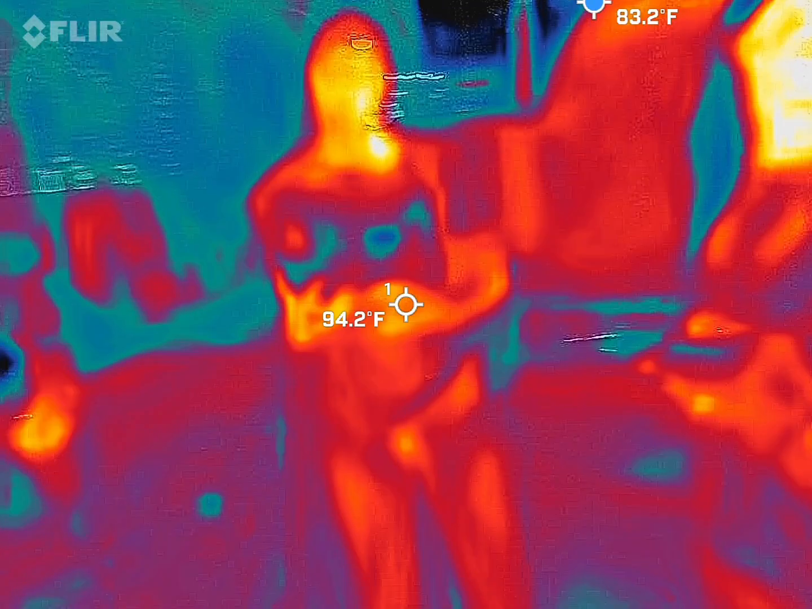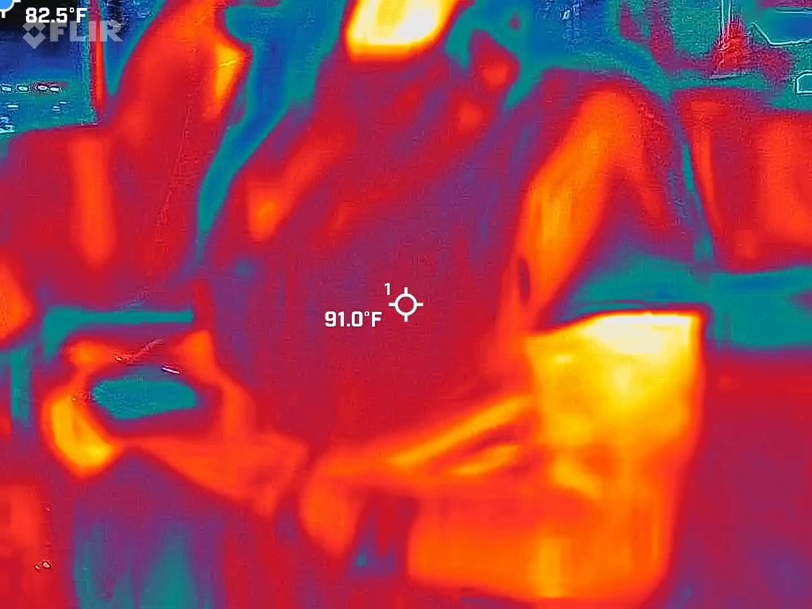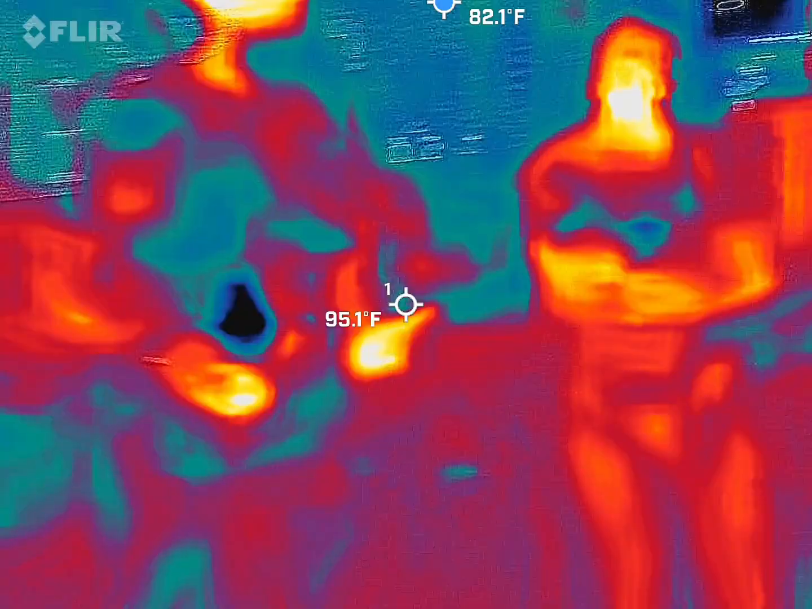So, welcome to a parking lot. Congrats, you made it. I told you, I take you to weird spots. Obviously, we have a lot of vehicles in here tonight because it's a Friday night, so we're going to stay clear of all vehicles once we spread out.